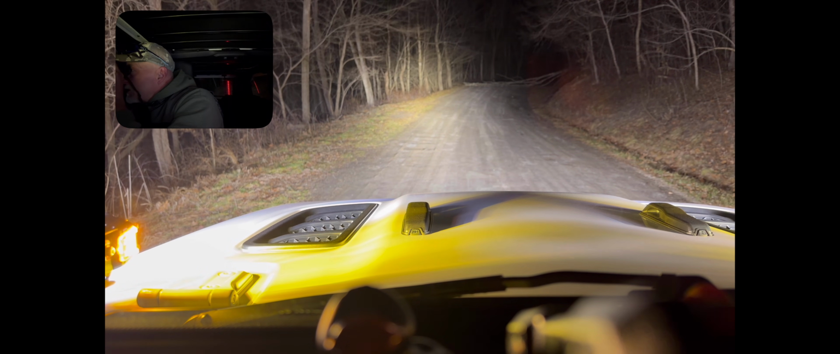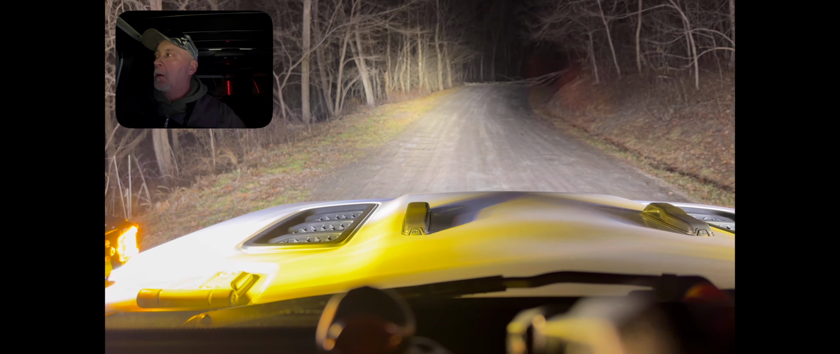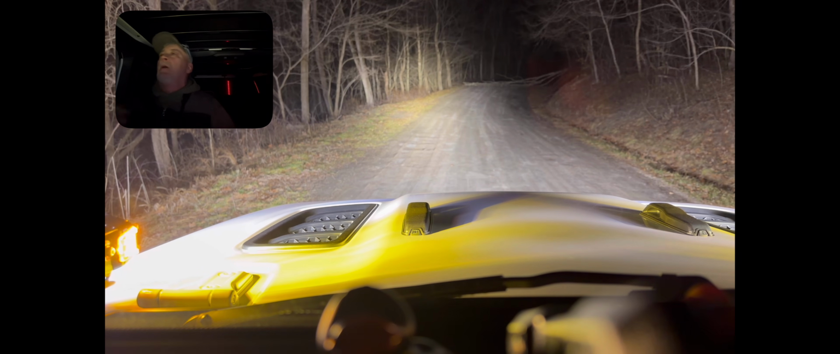That's crazy. Wow. That's a tree squeaking against another one in the wind. Oh man. Had me.